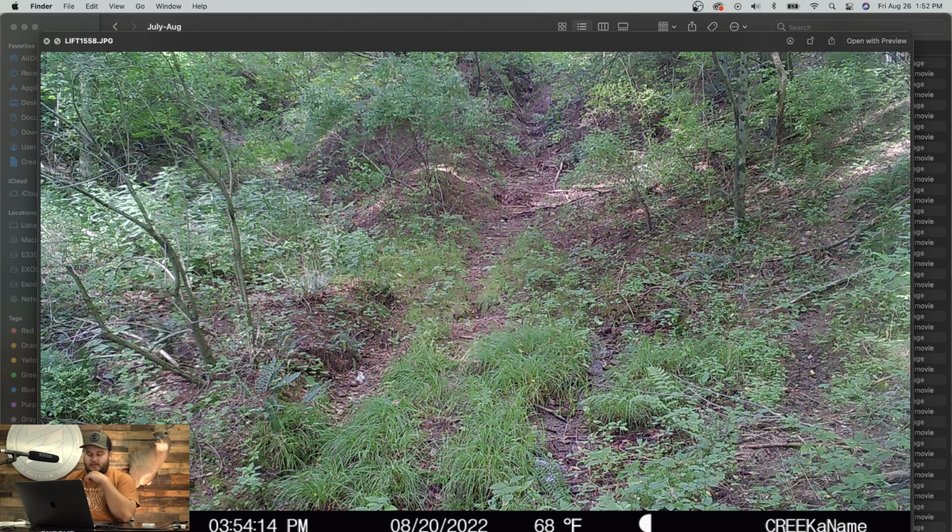Here's the last picture at 3:54 on August 20th. No video attached to it, nothing else after this. So I'd assume that's when whoever did this shut the camera off, put the card in backwards, or popped the card out, stuck it back in there, and closed it up. So I'm not going to accuse anyone. It's public land, stuff happens, but it doesn't need to. Like, us as hunters, we're already under attack by so many different groups trying to take away what we love. Why do we keep doing this to ourselves?